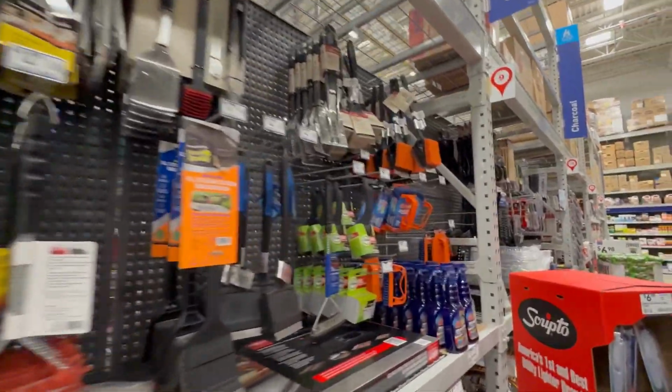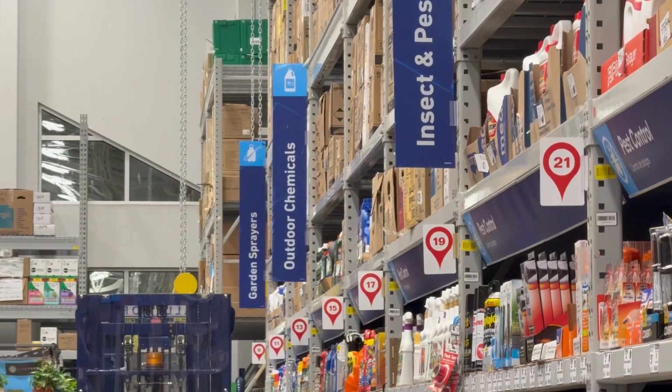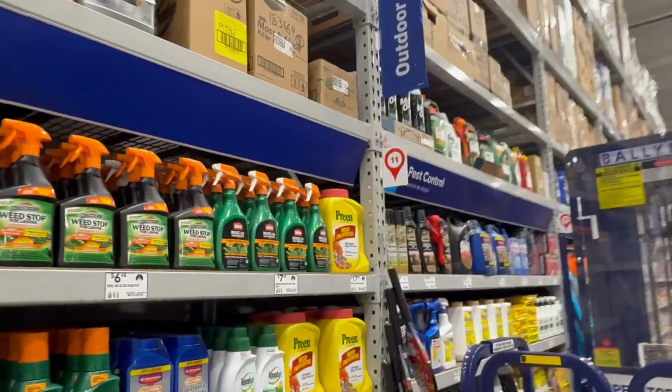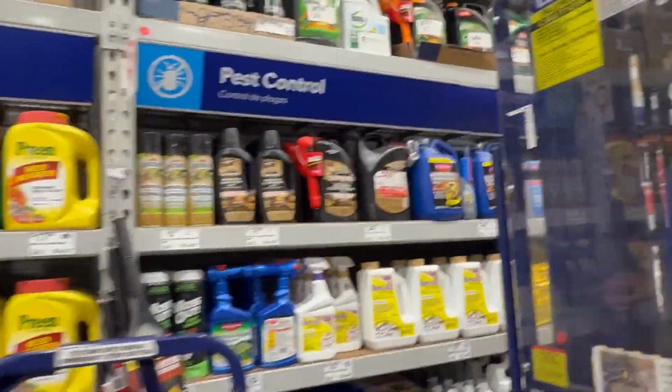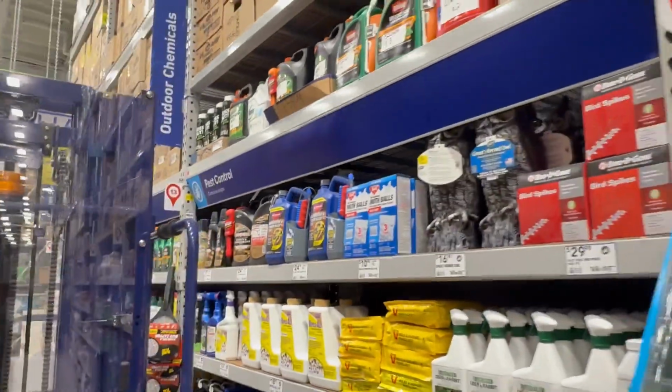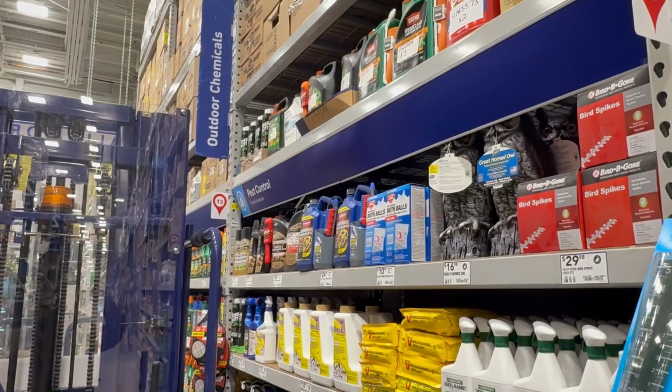Lowe's and Home Depot categorize stuff differently. For example, the propane, you have to go into the lawn and garden section at Lowe's. At Home Depot, it's in like an entirely different section with chemicals and stuff. So I have no idea where to look for antifreeze in this store. Outdoor chemicals seems promising, but I just went through everything here. It's all just like insecticide and pesticide and stuff. So I guess antifreeze is not an outdoor chemical, according to Lowe's. I think I'll go check out the automotive section next.